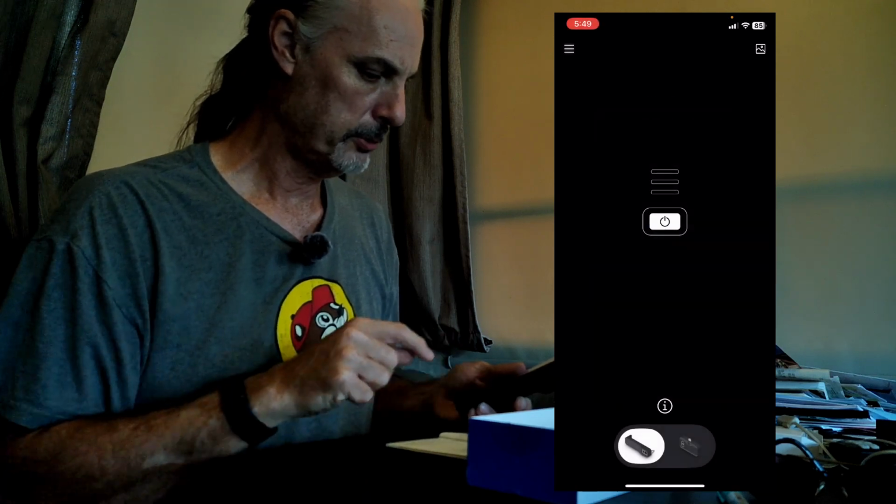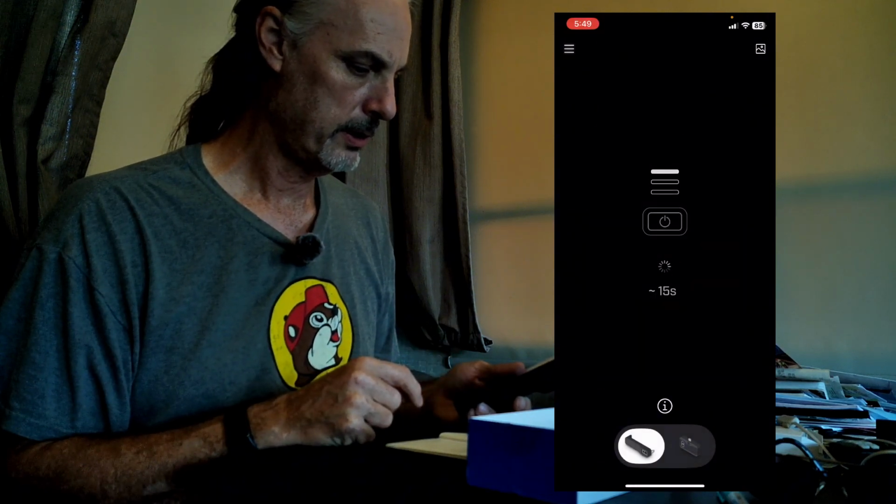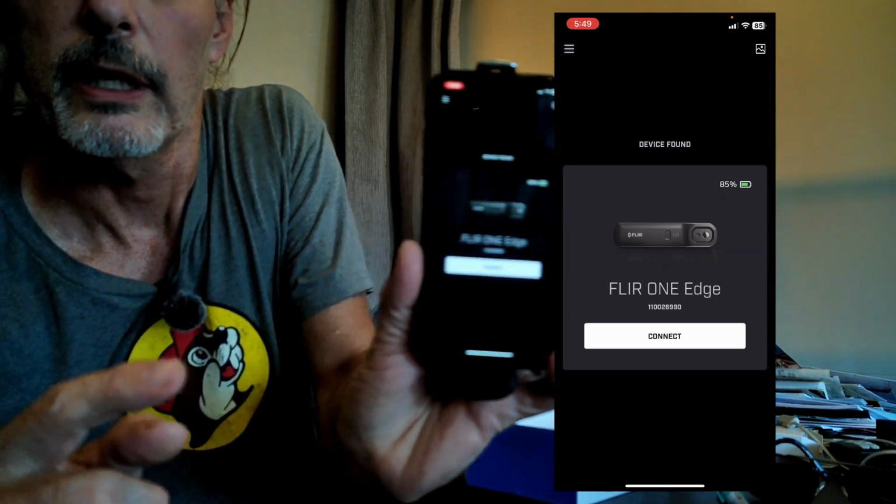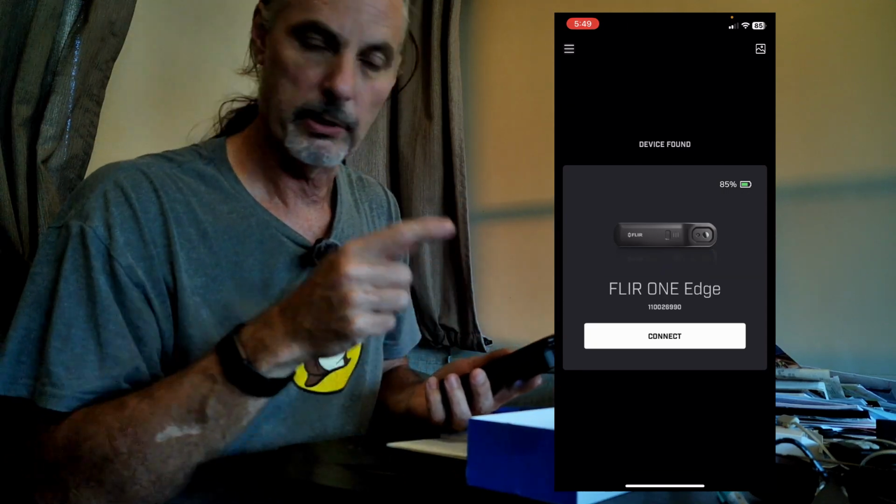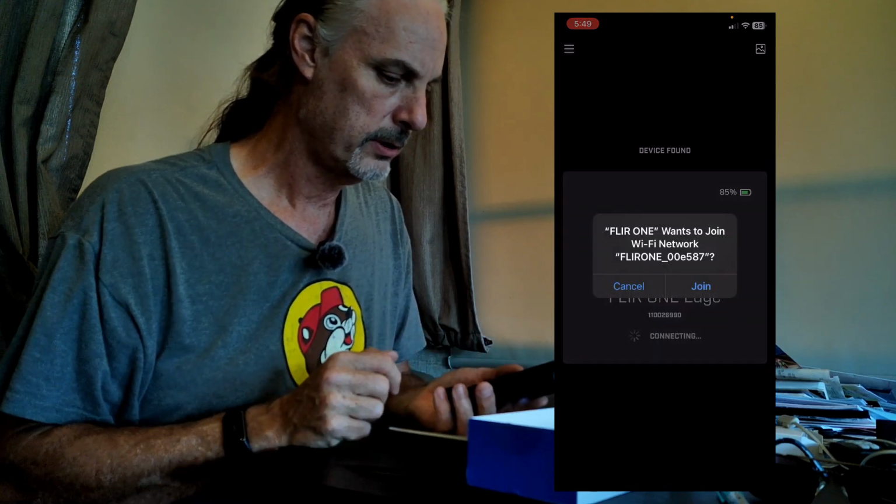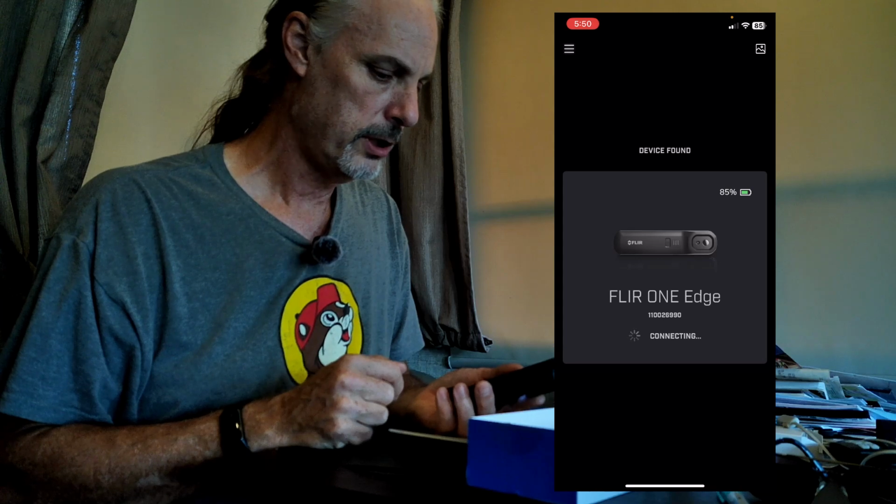And this will allow Bluetooth and allow the device to find it on the local network. It says it'll take about 15 seconds, and it basically connected right away. See if I can get that to focus for you. And I guess you got a copy of the screen on the screen anyway. It says it's got a FLIR ONE EDGE. I'm going to hit connect, and it's going to allow me to join it on the network, which is good.